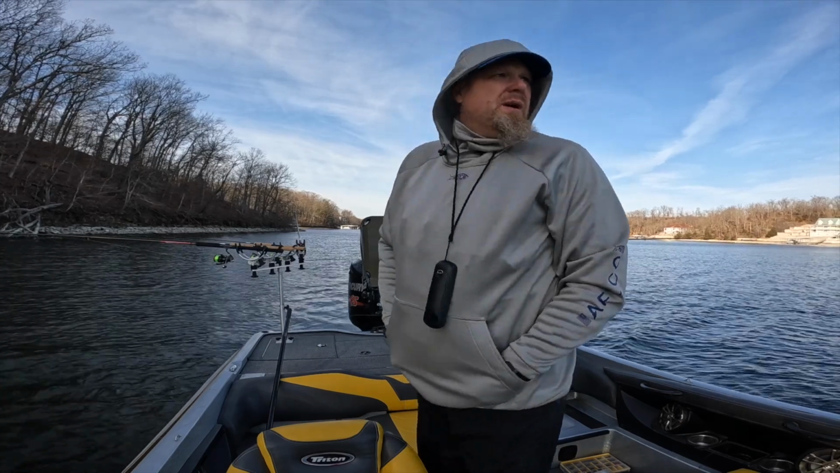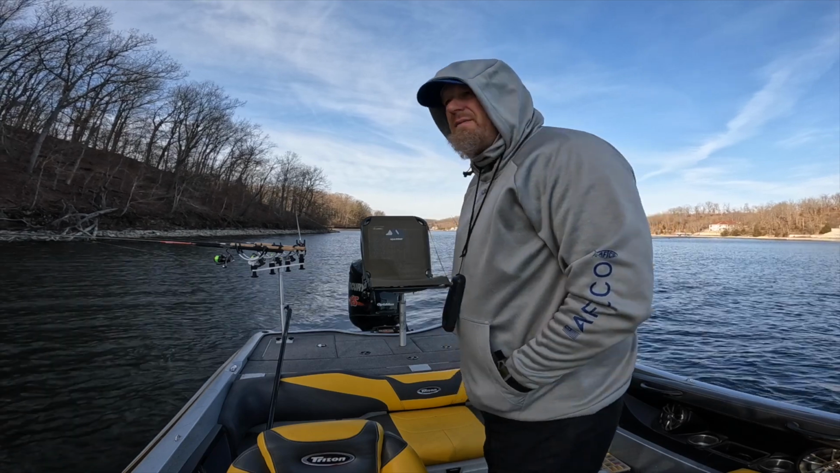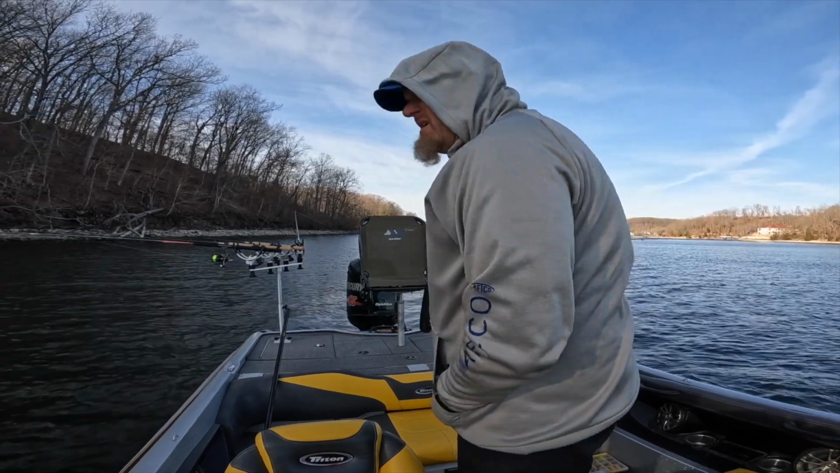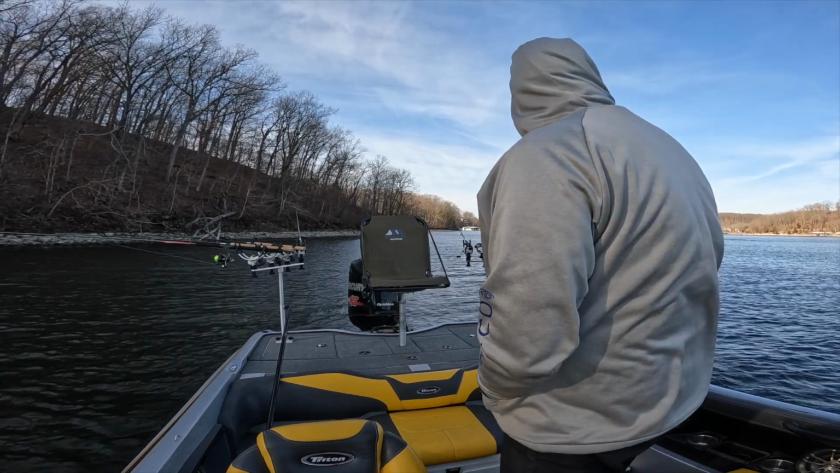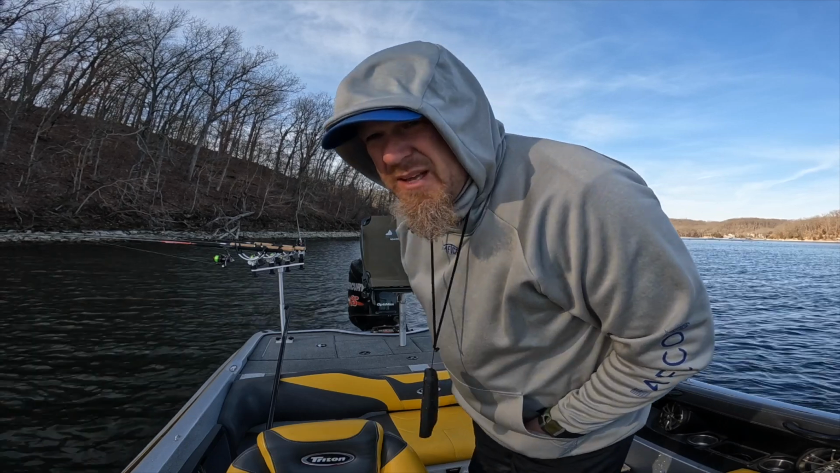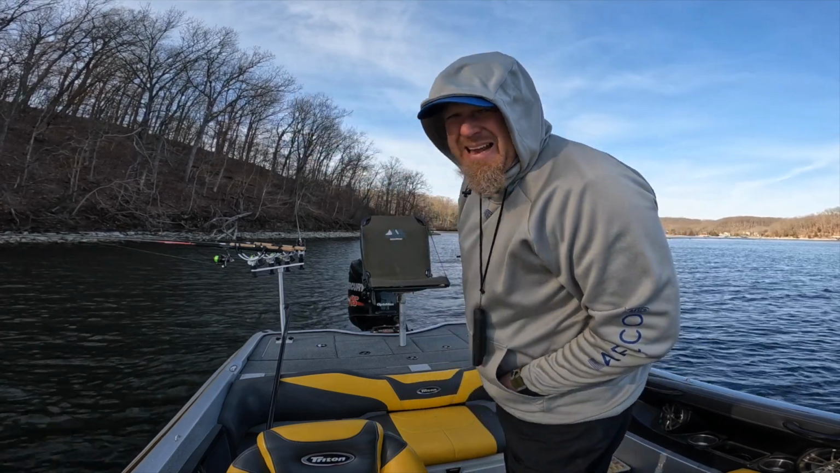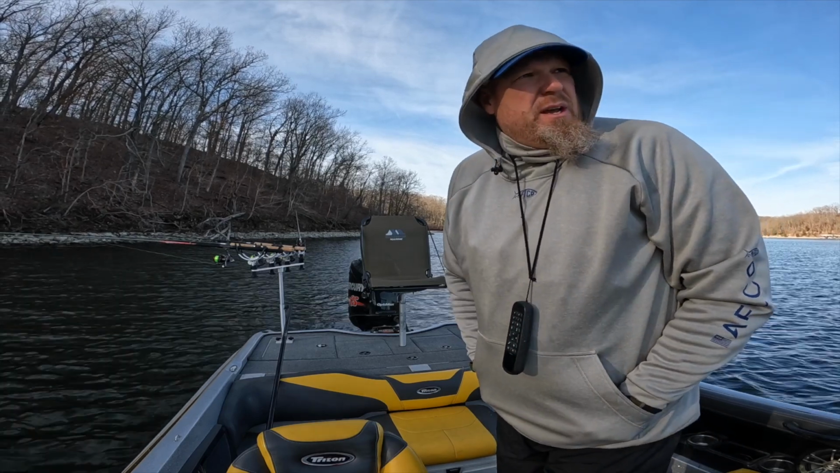All right, so we are finally back at it. First time out this year, 2025, and we're early. Water temp is 39.6 degrees. I'm up Indian Creek here a ways.